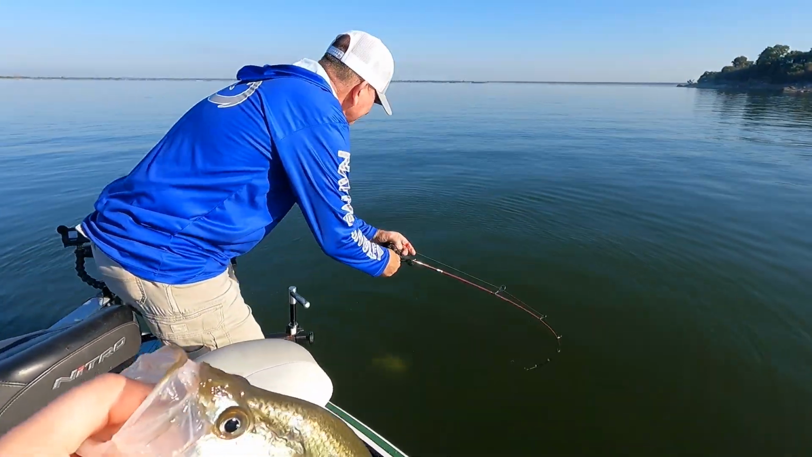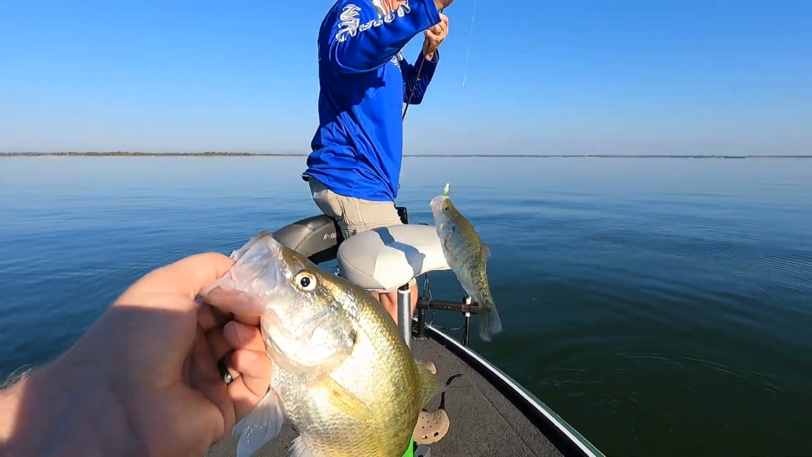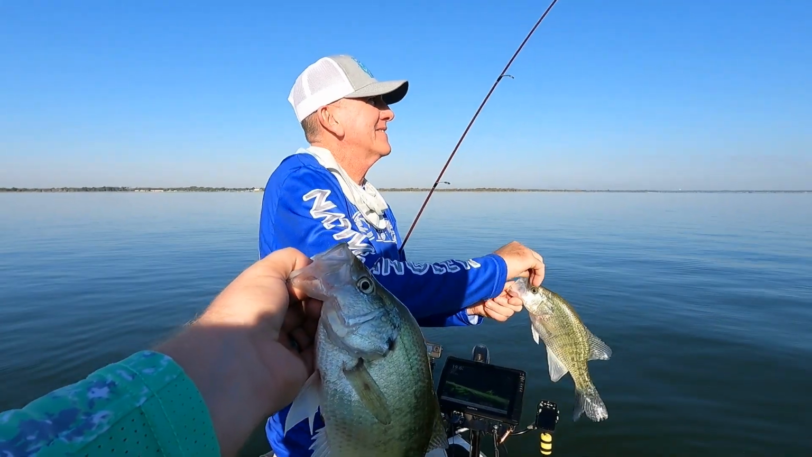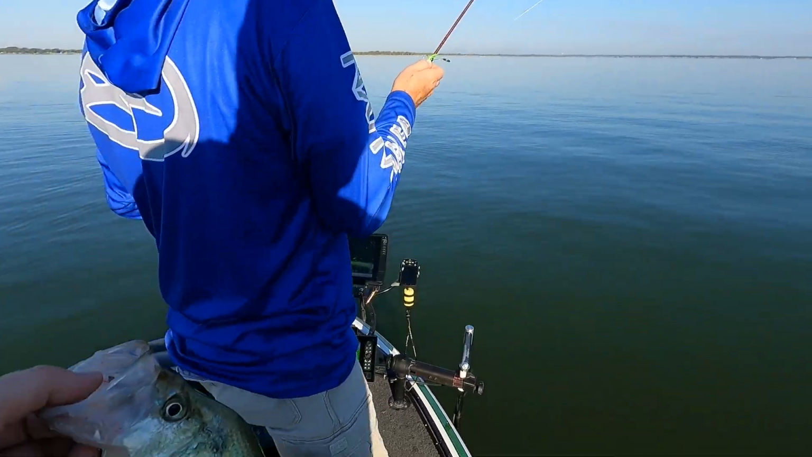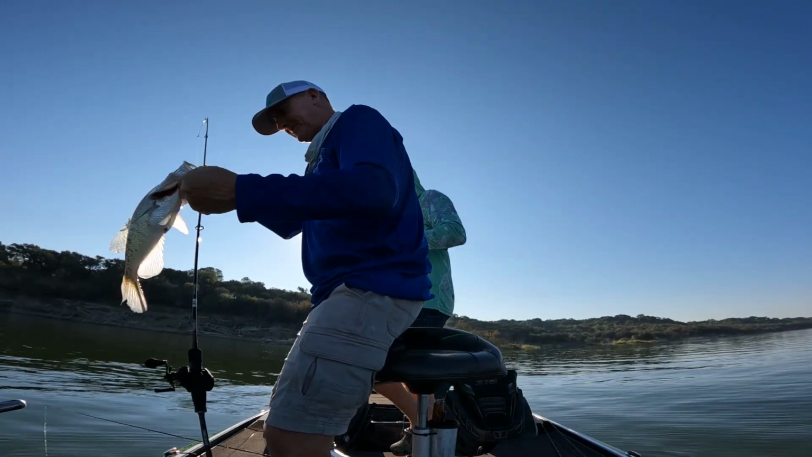Hey, standalone structure. Come on, come on. Hey, that standalone structure. What was I just saying? Typically speaking, when you find structure that's just by itself and there's nothing around it, you get them Donkey Kong fish. All right, let's get them back in the water here.